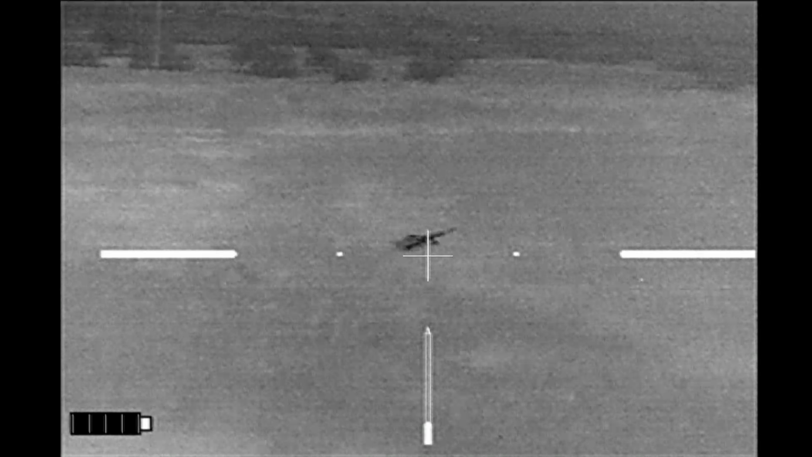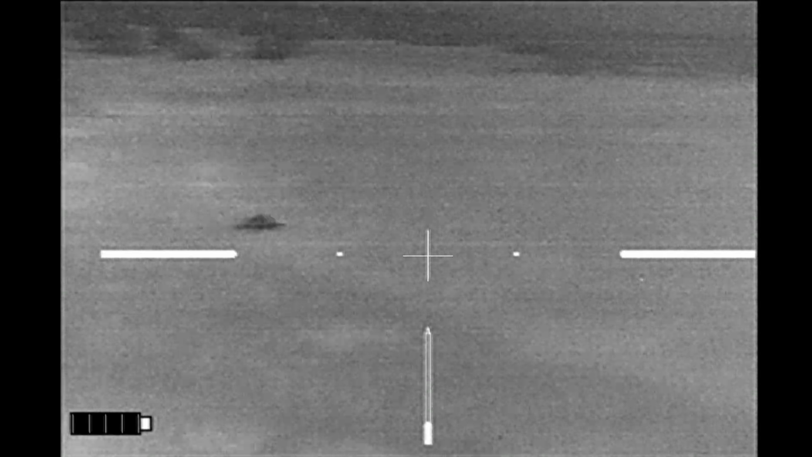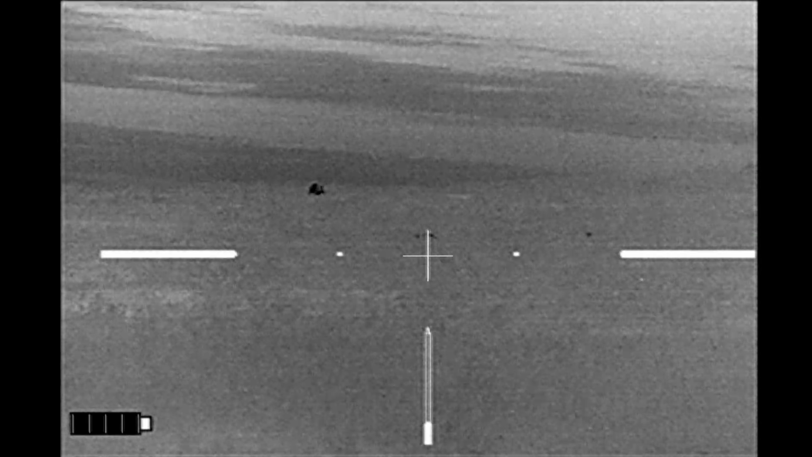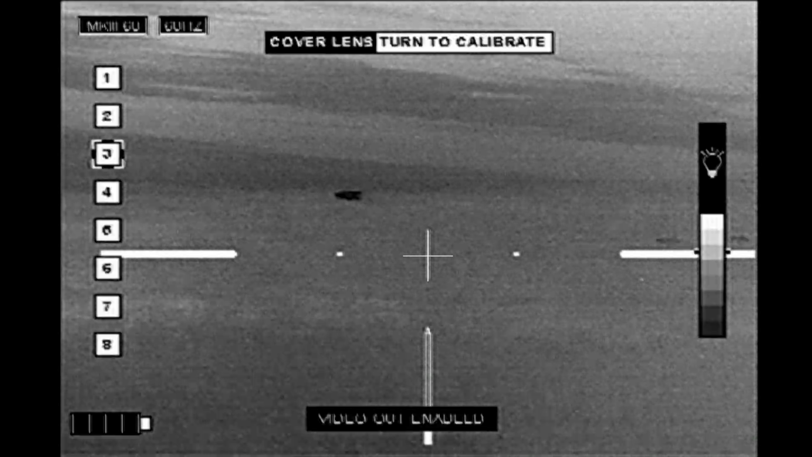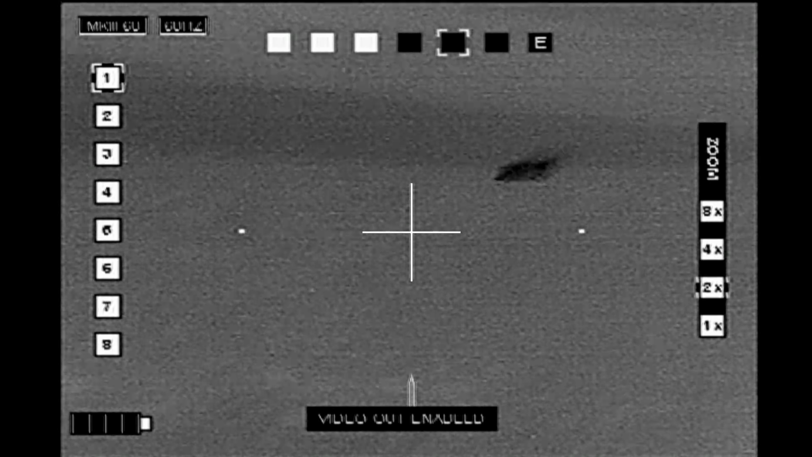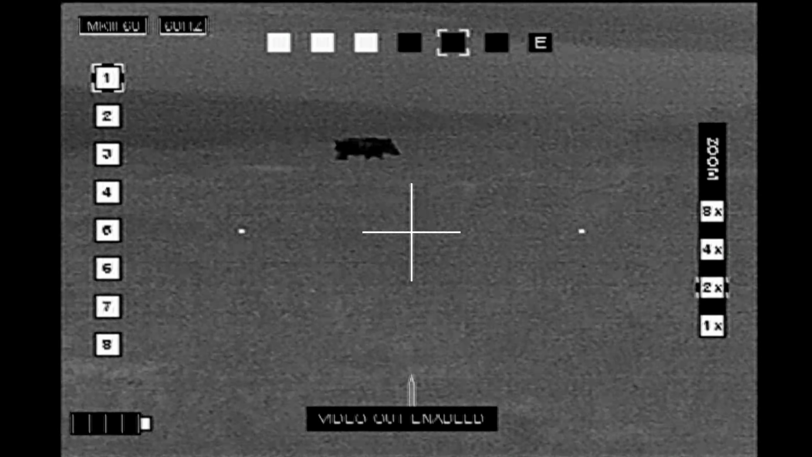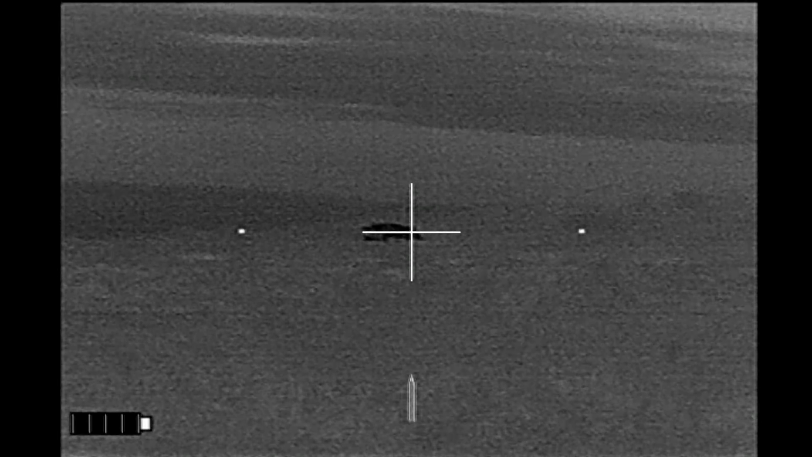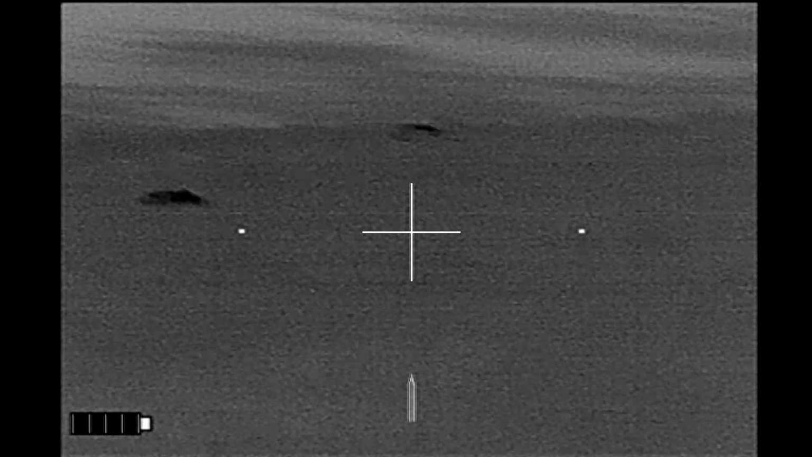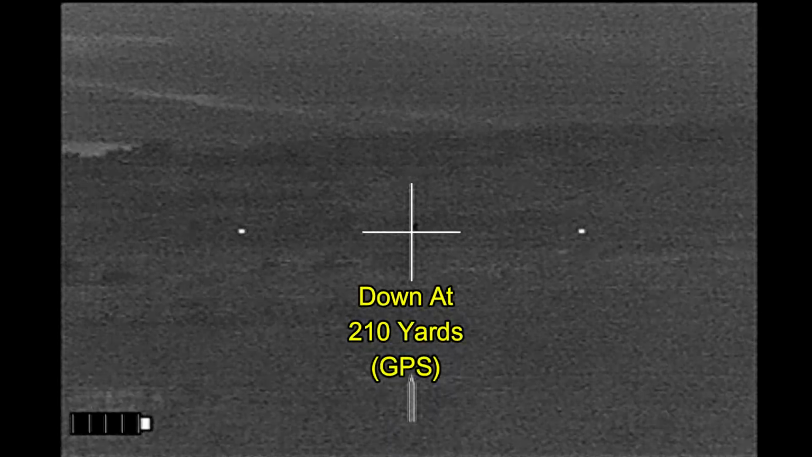The cattle look stable. My original hogs are still down. I scan more. I've got some hogs in the distance and more piglets. This looks like a big hog, so I'm going to zoom in on it. And I wait for it to move until it's below the horizon. That shot connected. And it finally collapses at 210 yards.